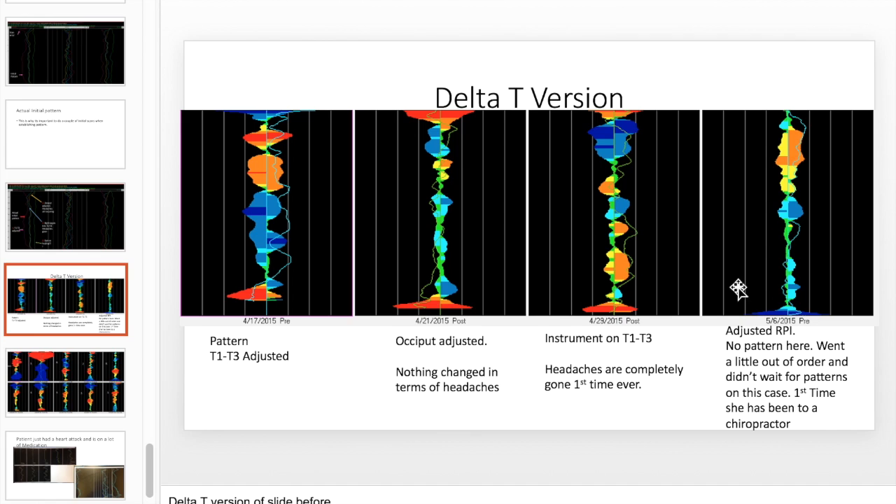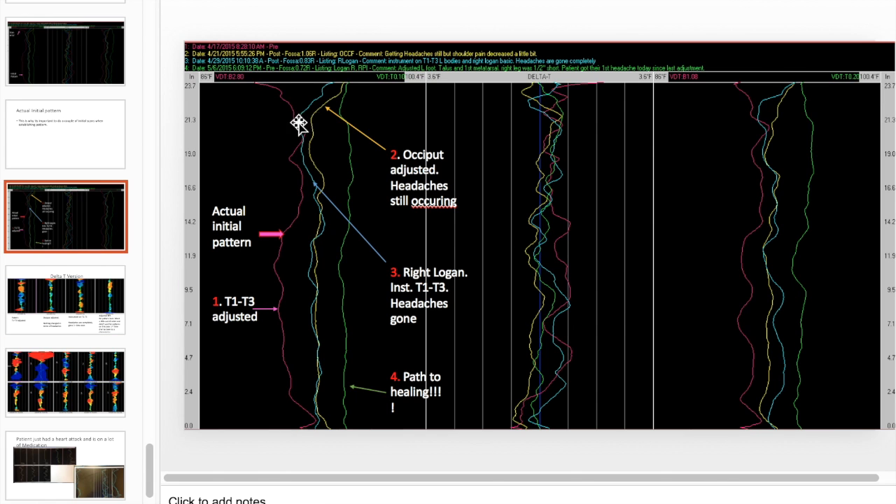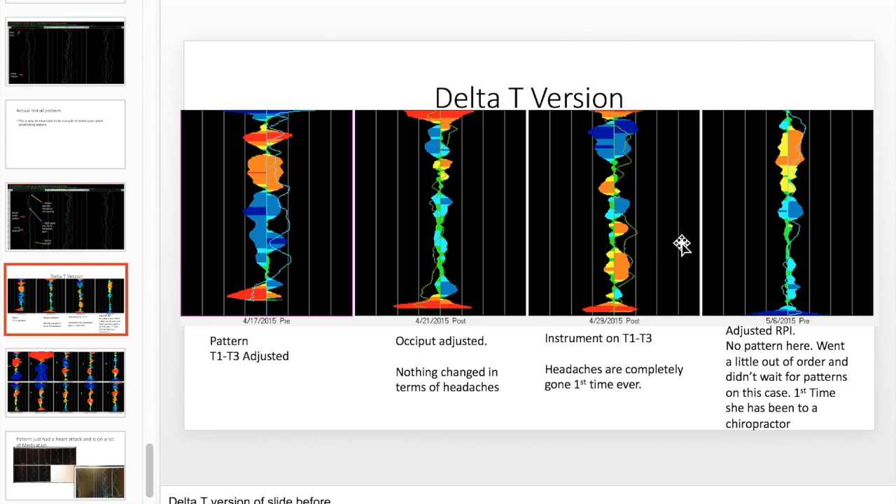And then when it was clear, so that green line when it was clear, I guess I adjusted the right PI even though there's no pattern. I would not recommend that. As it says, I went out of order. This was the first time the patient had been to a chiropractor. So if you get a nice clear out like that, don't adjust on those days. So don't make that mistake.